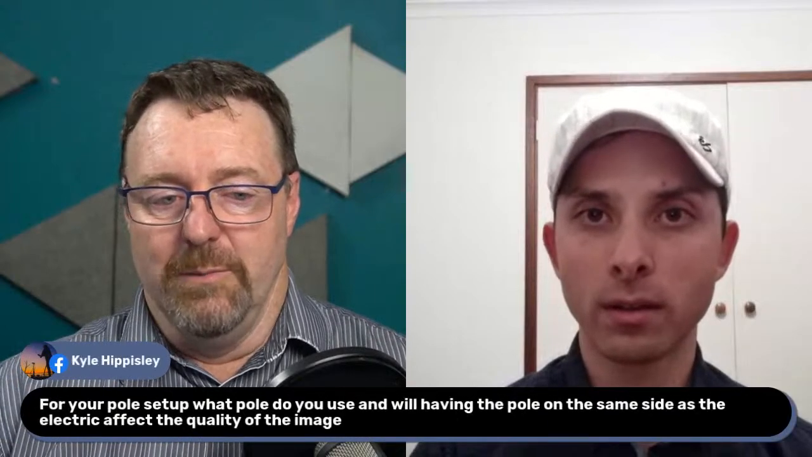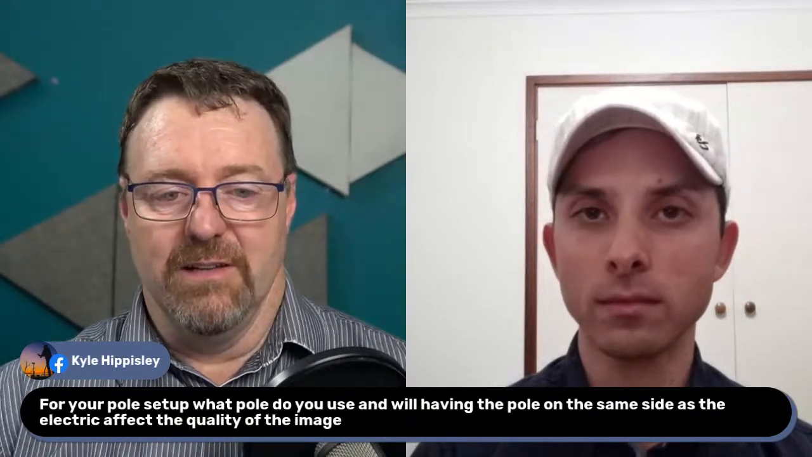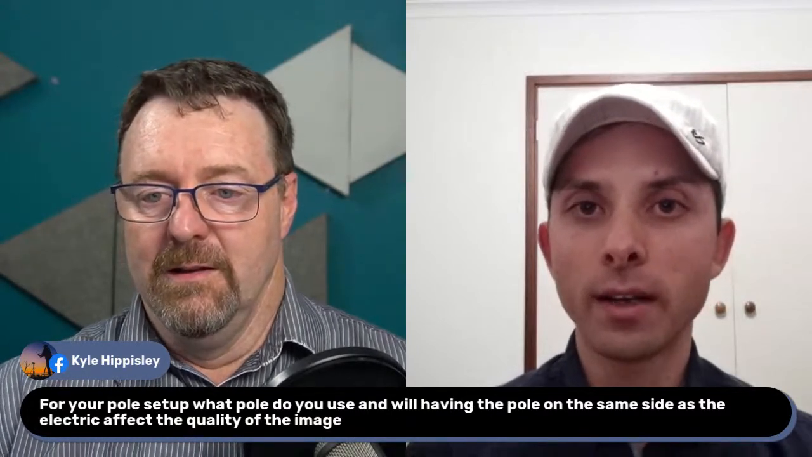Yep. Question about the pole setup. What pole do you use, and will having the pole on the same side as the electric affect the quality of your image? I'm using a custom pole. I've got a Rob Paint Engineering bracket and mount, and it essentially is pretty free in the hand, how Rob's mounts are. And having it right next to my electric doesn't cause too much of a problem. I have Lowrance Ghost, so there's barely any or no interference in the Ghost in itself. I haven't run it with any other electrics, but from what I've heard, there's no issues whatsoever.